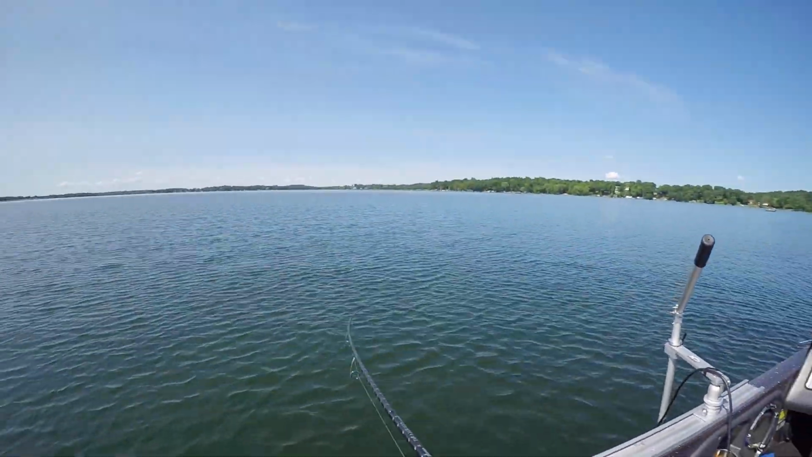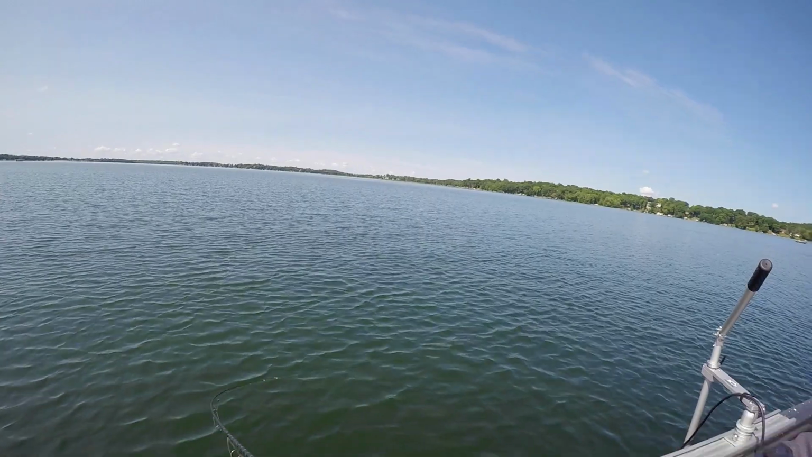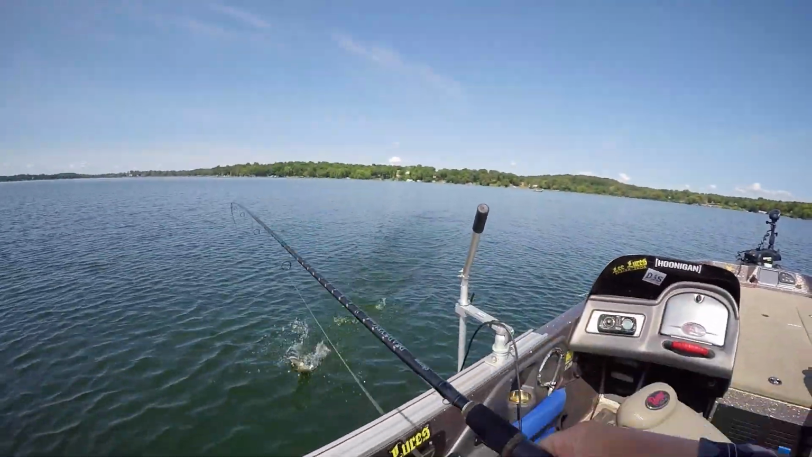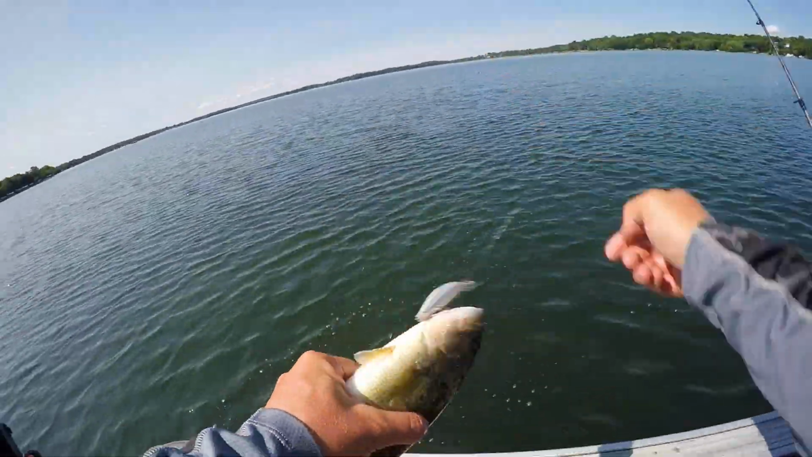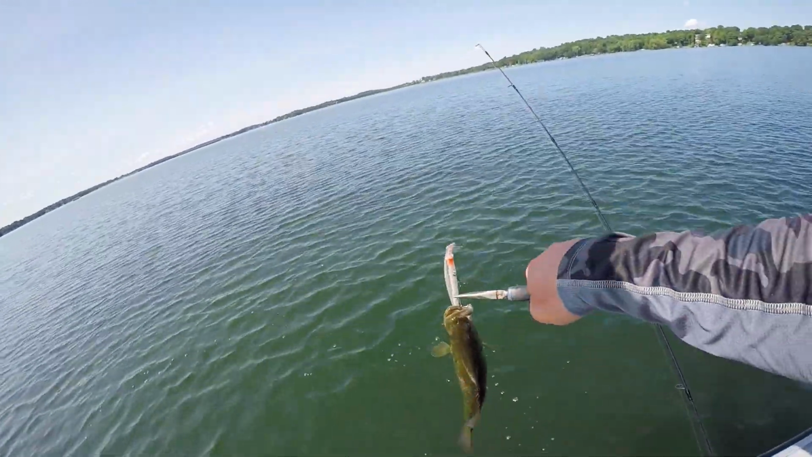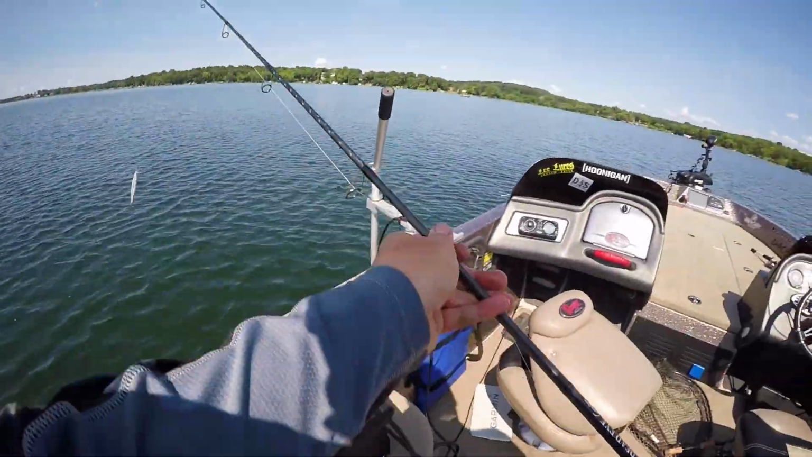Oh, there he is. We got another largie. So again, we don't get a ton of big fish out here. Oops, hang on, buddy. We don't get a lot of big ones out here, but just the numbers of fish we catch, it's really fun. It is really, really fun.